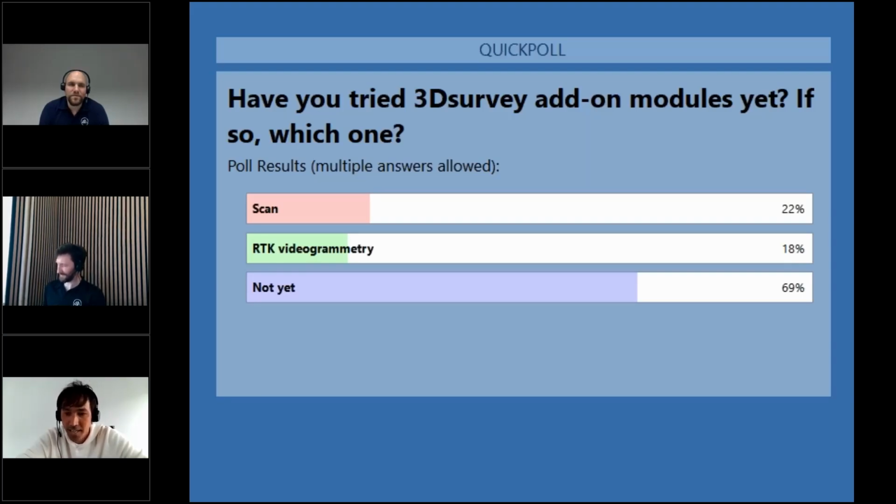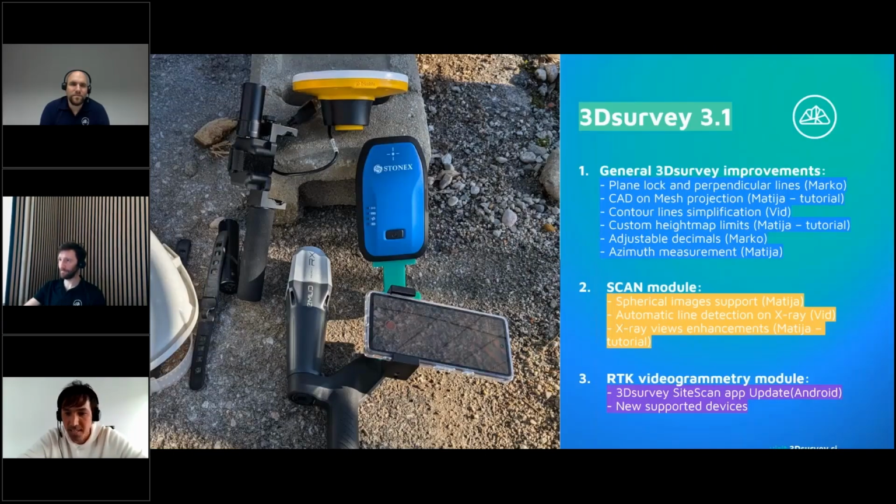And don't forget, every 3Dsurvey user has the option to test the modules free of charge. The first time you're able to use the trial for 14 days. So if you didn't use it, just log into your 3Dsurvey account under the licenses, and you can activate your module testing period for 14 days.